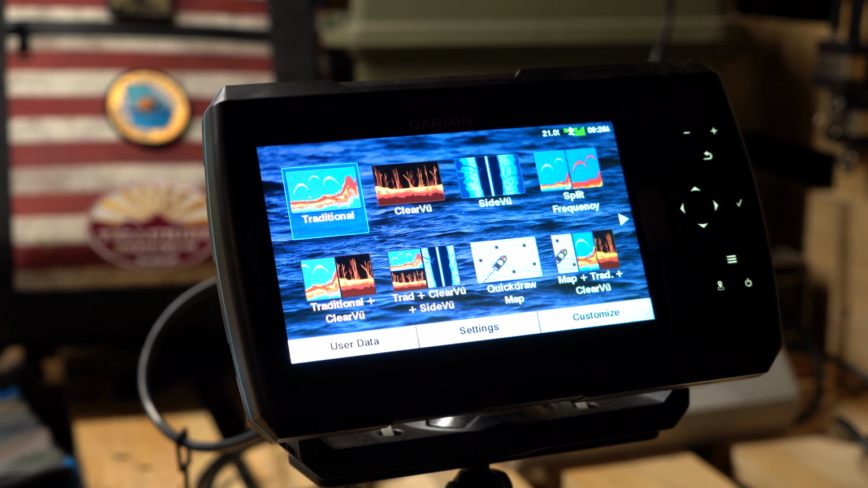Also, one reason I like videotaping these inside is because you get a more clear picture of the screen and what it's going to look like. If you're outside and there's an overcast day or bluebird day, or it's raining or whatever, with a camera you often don't get the nice picture and see what the user is seeing while out on the water.